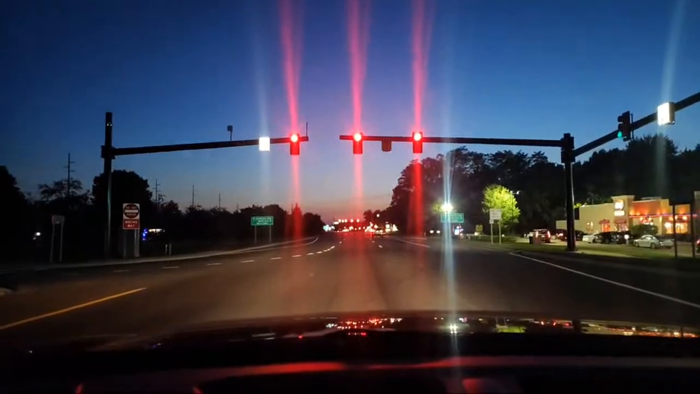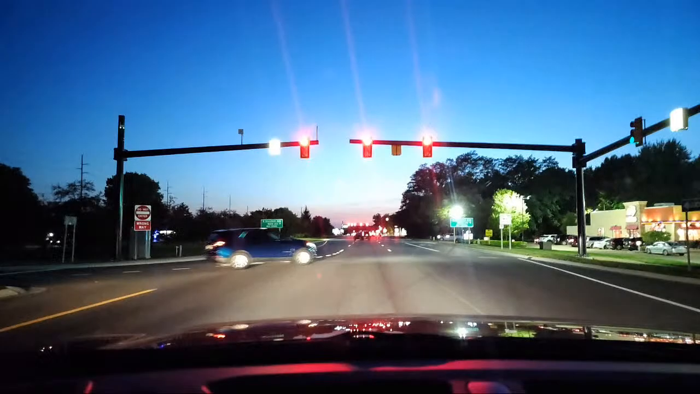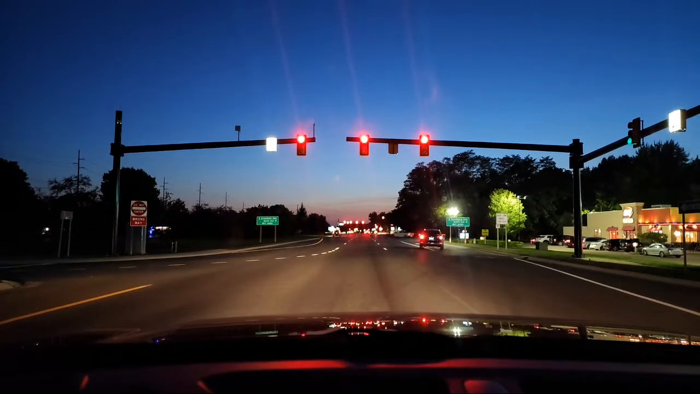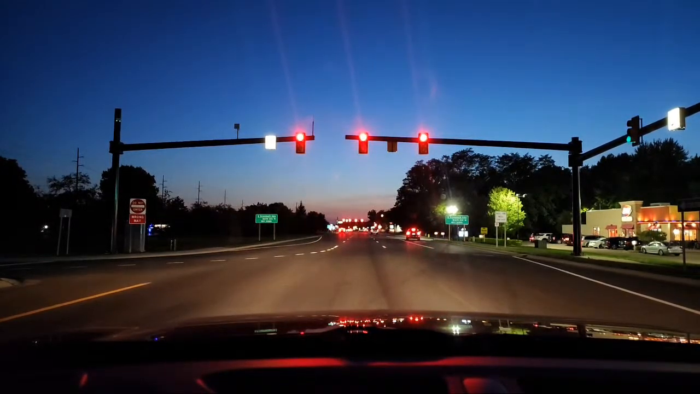Try to clean the lens, just like cleaning your glasses. Now the glare is less. Yeah, that looks a lot better. So if your glasses aren't clean, then you're going to have that glare. So that's a good teachable moment.